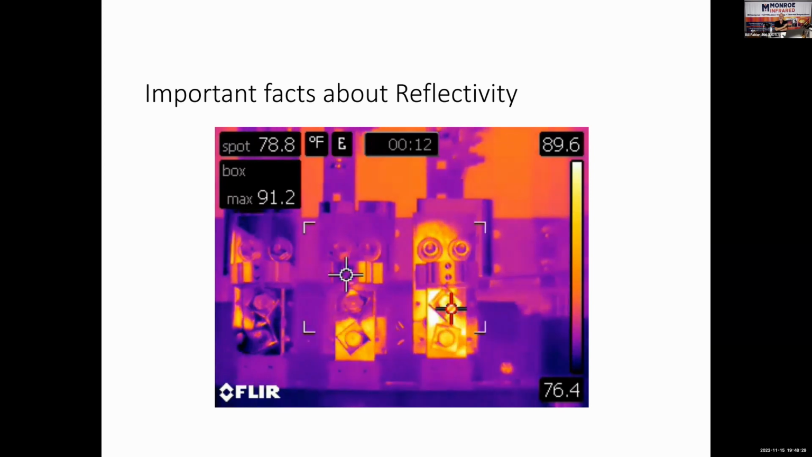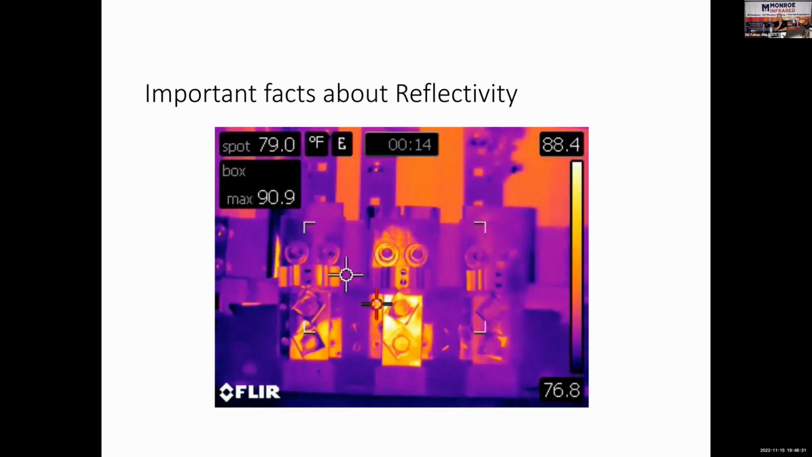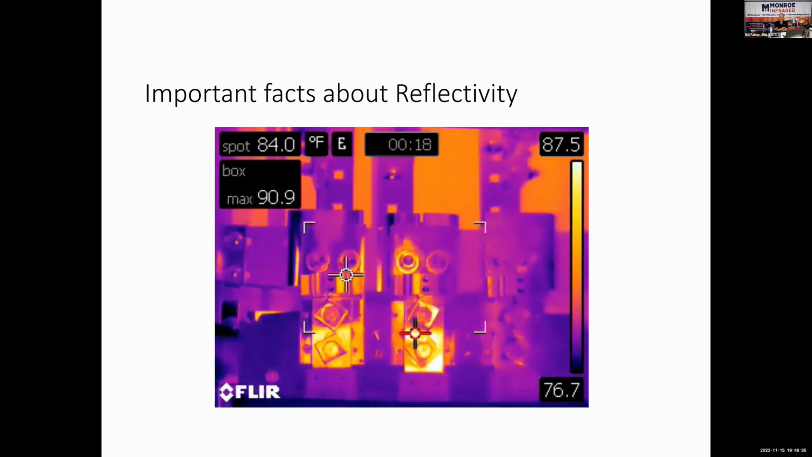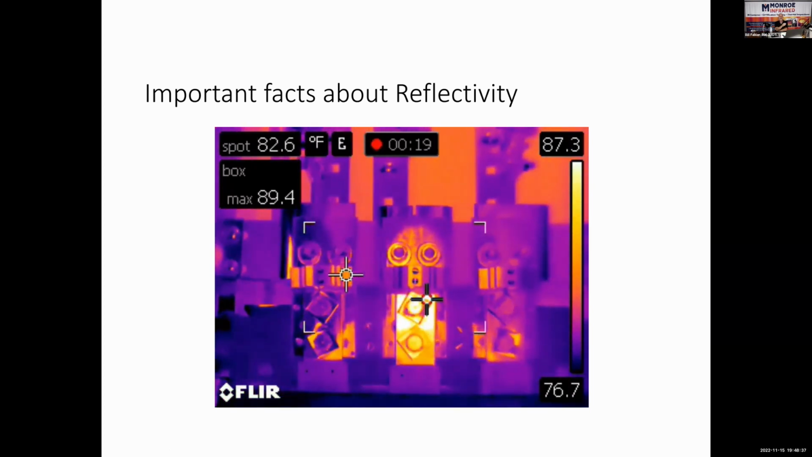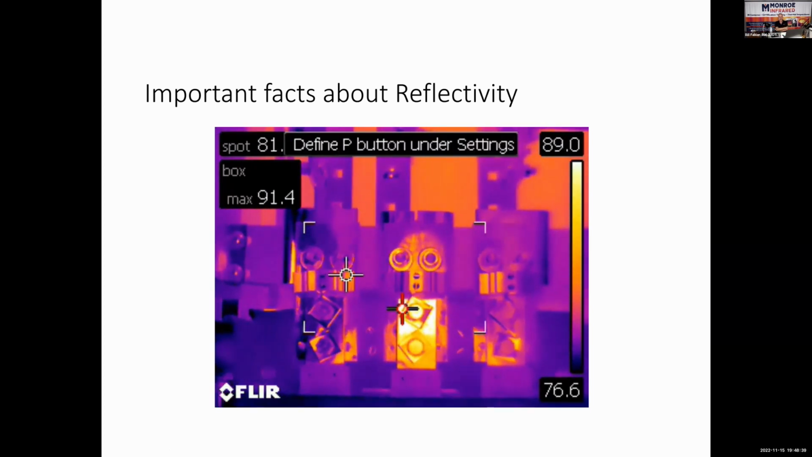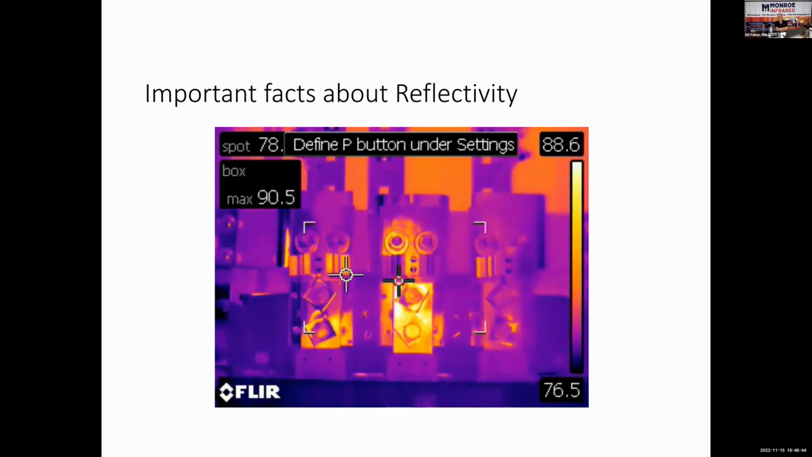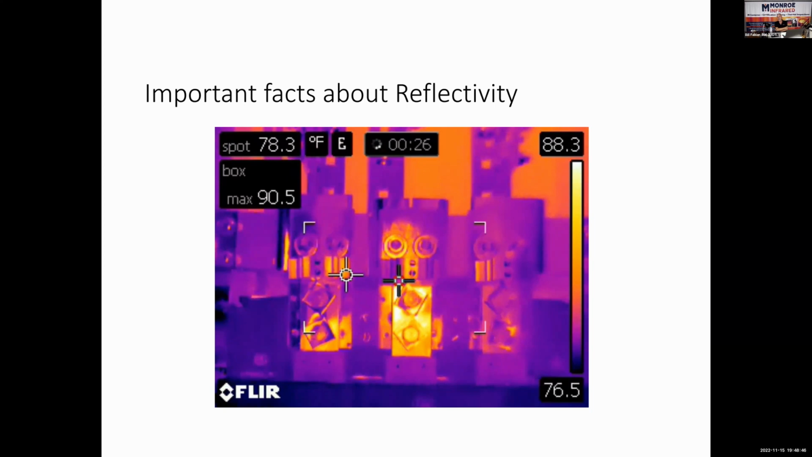So another helpful hint, if you think you found a thermal anomaly, a thermal difference, so you think you got a problem, look at it from another angle. If it moves or goes away, you can ignore it because it's probably just a reflection. If you look at it from two different angles and it stays there, it looks the same from two different positions, now it's a true thermal anomaly that you need to investigate further.